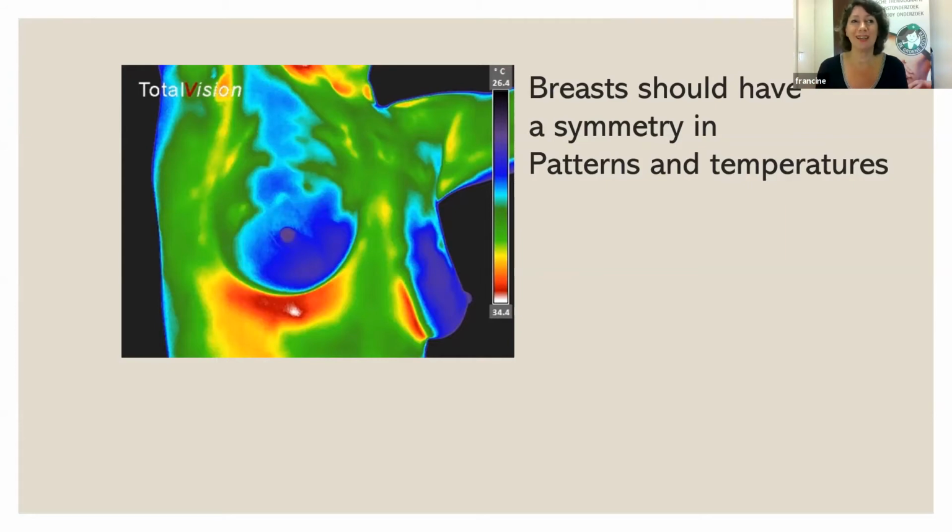And it's all about asymmetry in breast examination. So what we learn from the internet is to do it like this, look for a lump. That's not what it's about. You should do it with both hands and look for asymmetry. Sometimes it's a little string or a hard place or a plate or whatever. And if you feel that asymmetry, then it's time to see a doctor.